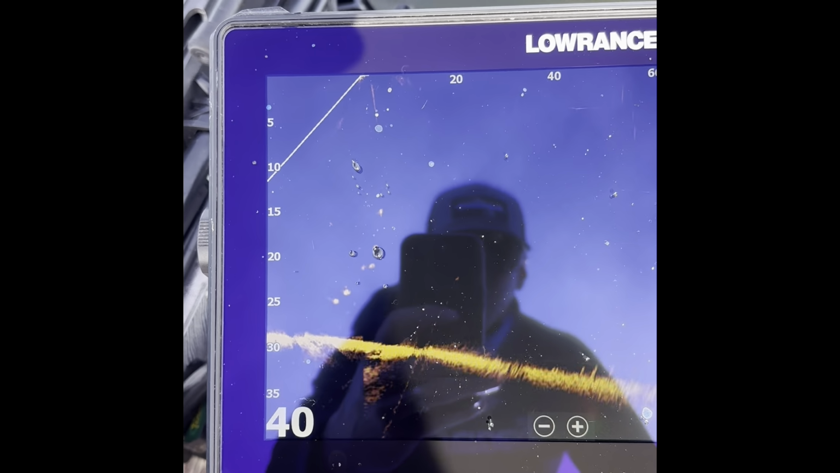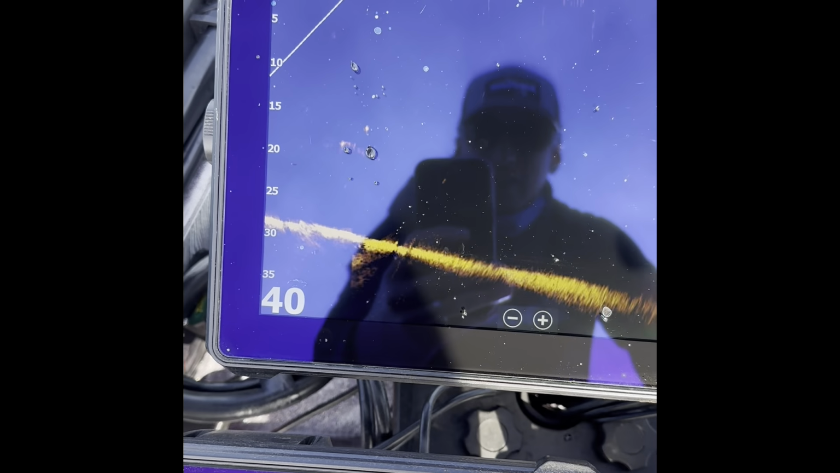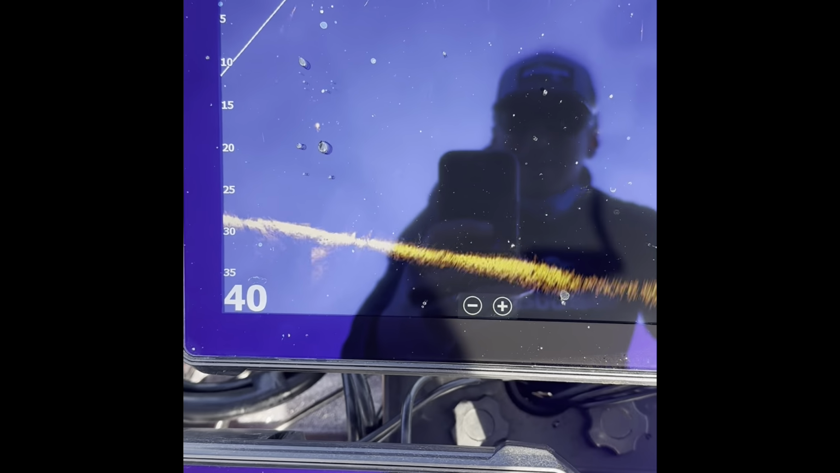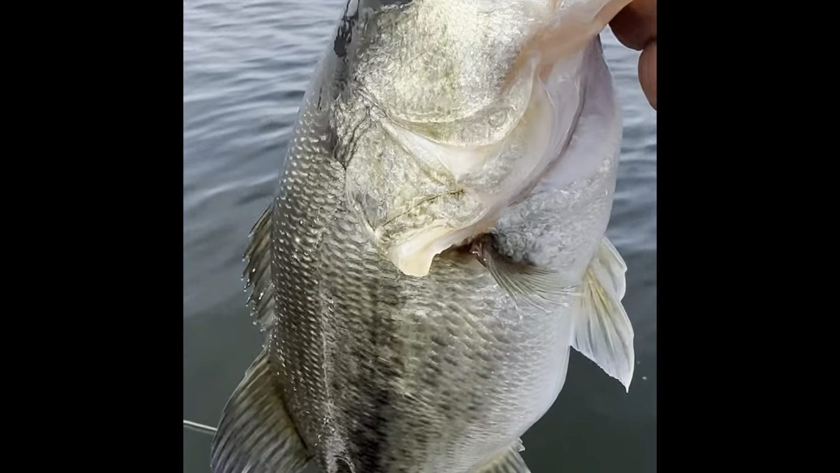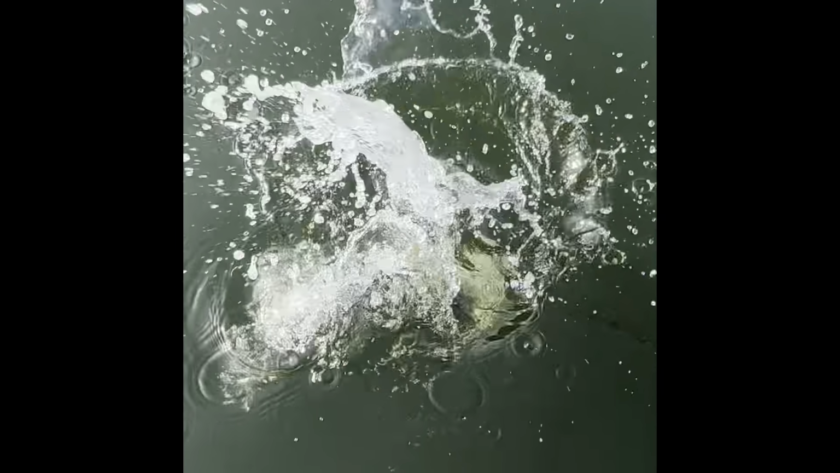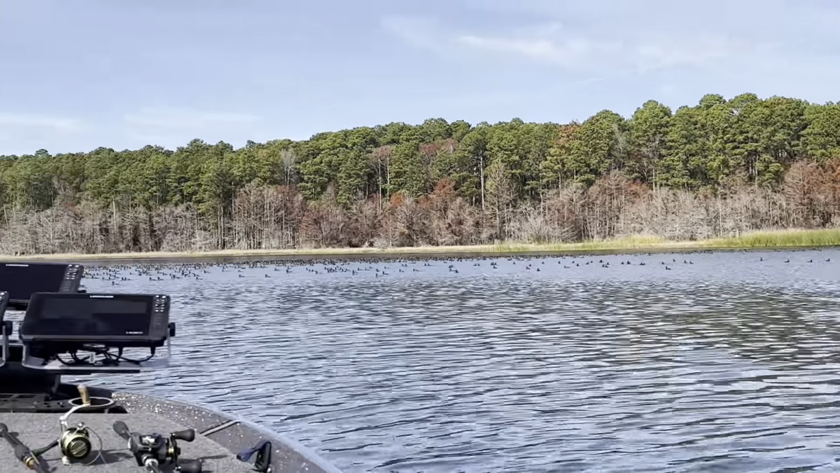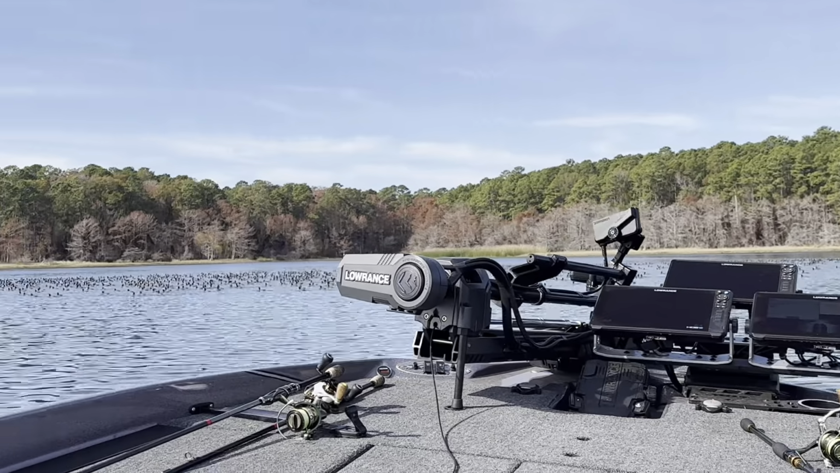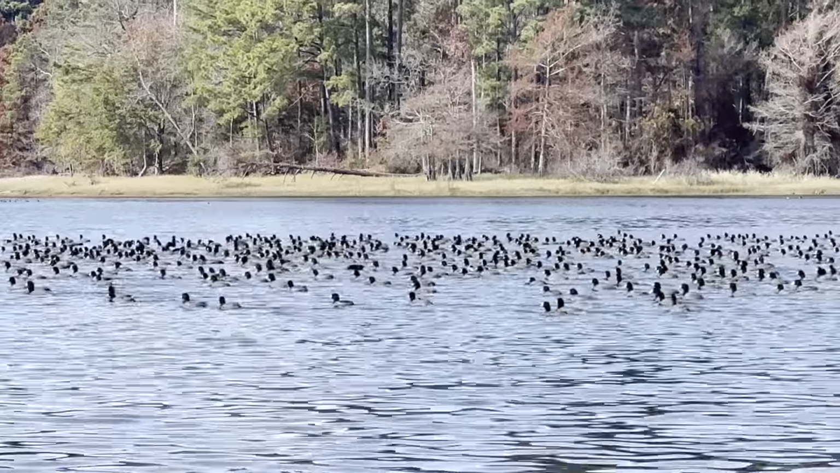Look at that school. Oh, I just caught 2 of them out of there. Look how fat this little sucker is. Got a belly on her. She's been eating. Just a couple of coots. Look at them all. Think there's any hydrilla around here?